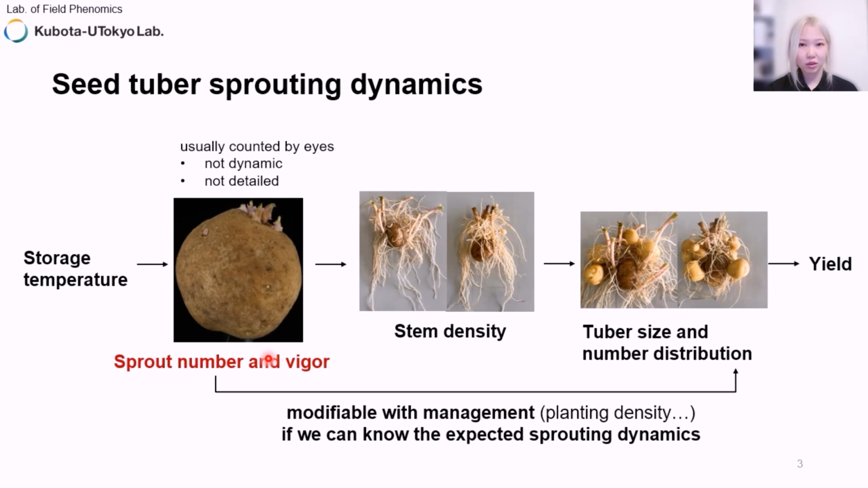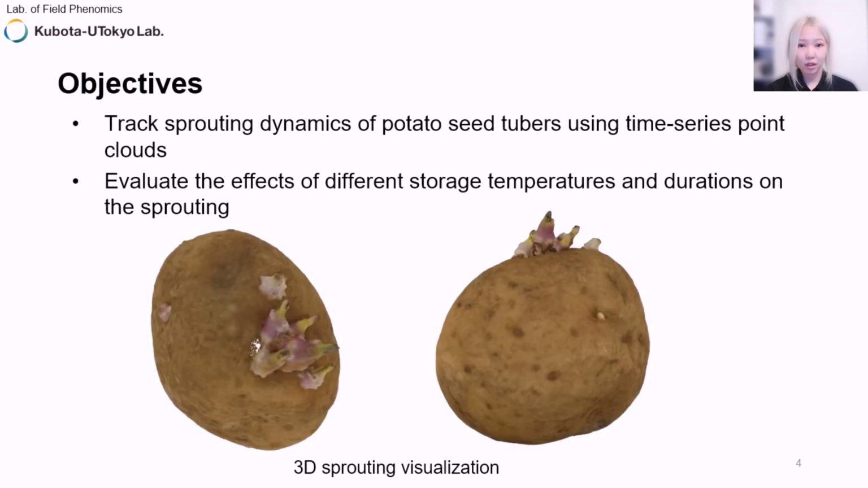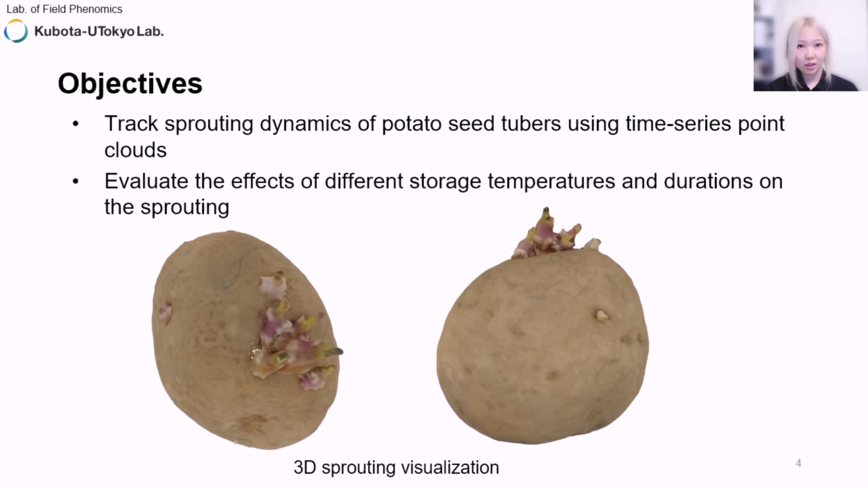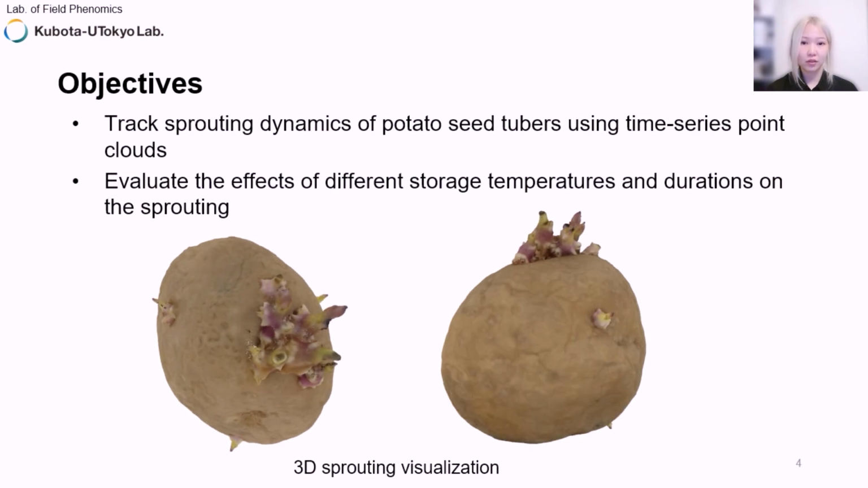What's more, in other research, sprouts are usually counted by eye, which is unclear, not dynamic, insufficient, and not detailed. However, with the development of 3D technology, it has become possible to conduct more detailed studies on tuber sprouting. So, this research aims to bridge this knowledge gap by proposing a method to check the potato seed tuber sprout growth using time series point cloud models.